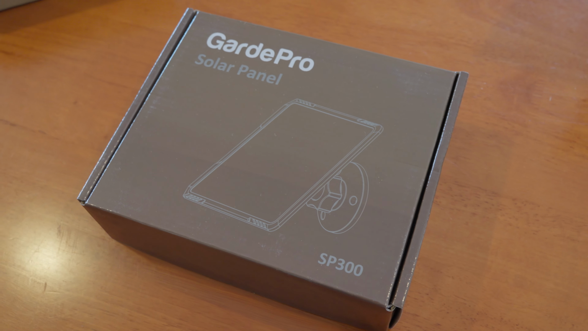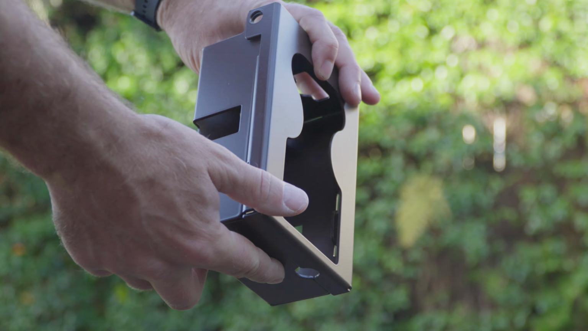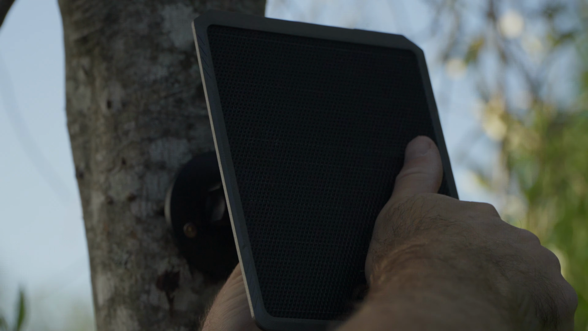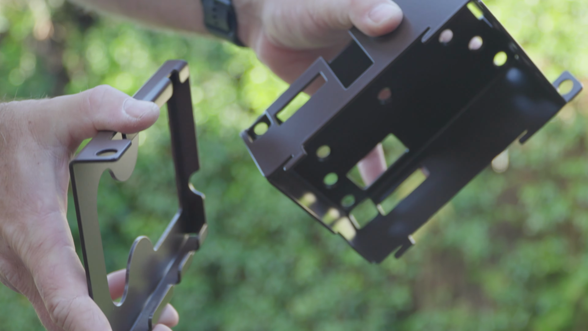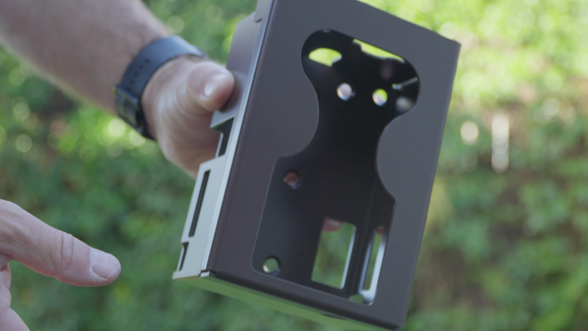There are several accessories available, including extra batteries, solar panels and a metal security box. I have the SB300 solar panel, which is well made, weatherproof and easy to install in a tree with the included bracket or using the 1/4 inch mount. The security box is sturdy but has to be screwed in before padlocking the camera inside. I would probably prefer to use the security cable option in the field.